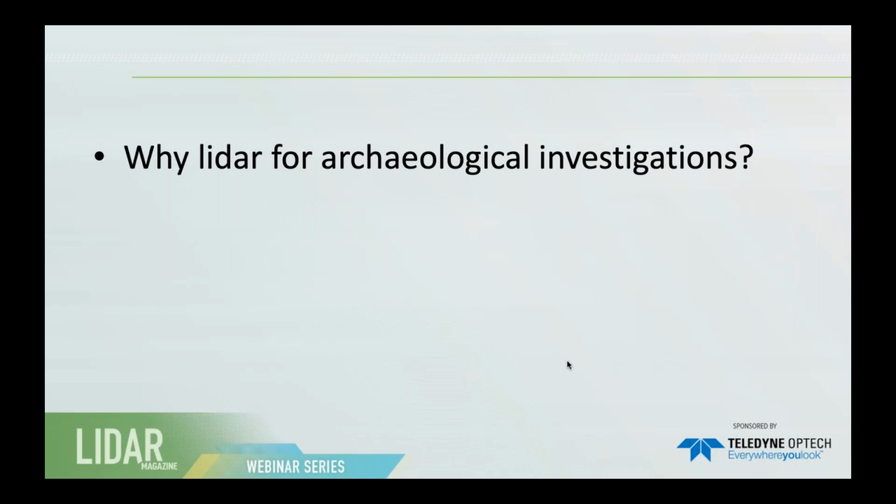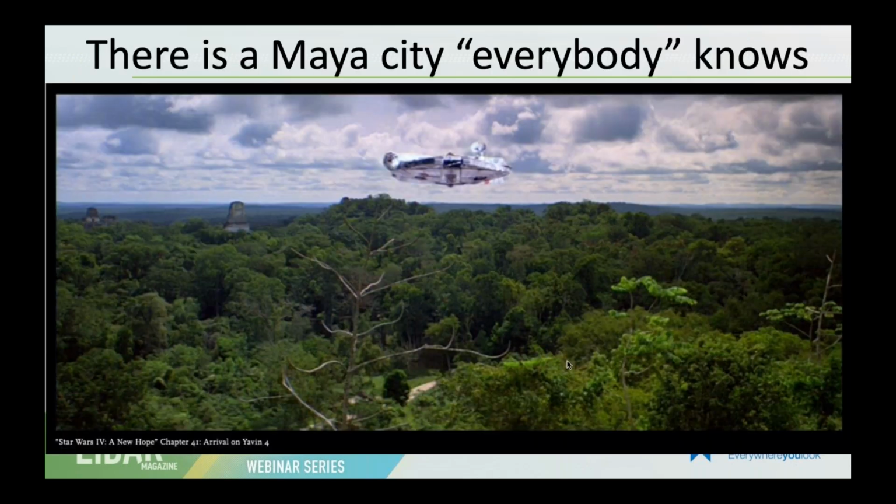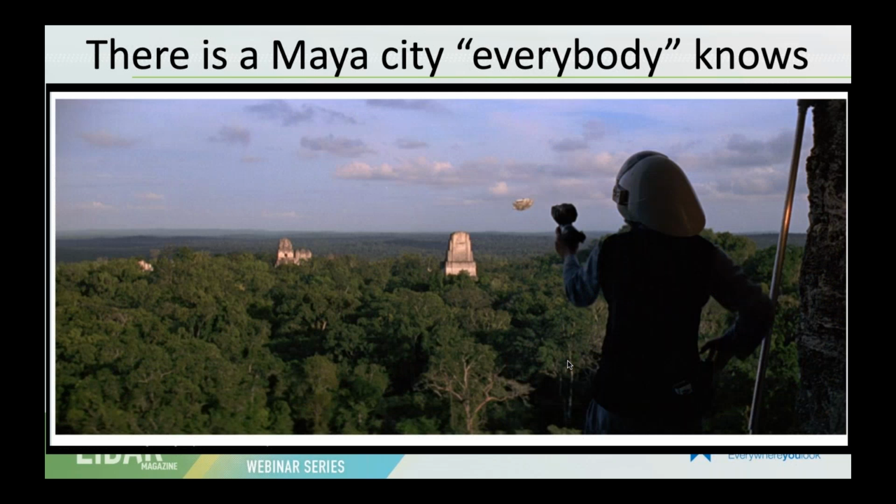So why is LiDAR important for archaeological investigations? I have an illustration here. I like to say that there's a Maya city that everybody knows, and it's because we have seen that Maya city in a very popular movie. In episode 4, we have the Millennium Falcon approaching this lost city in the jungles of Guatemala known as Tikal. So everybody has seen Tikal at least once.